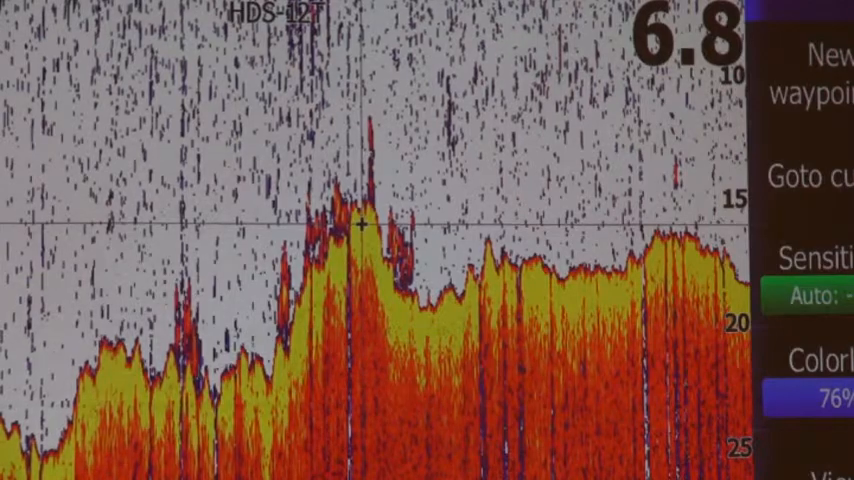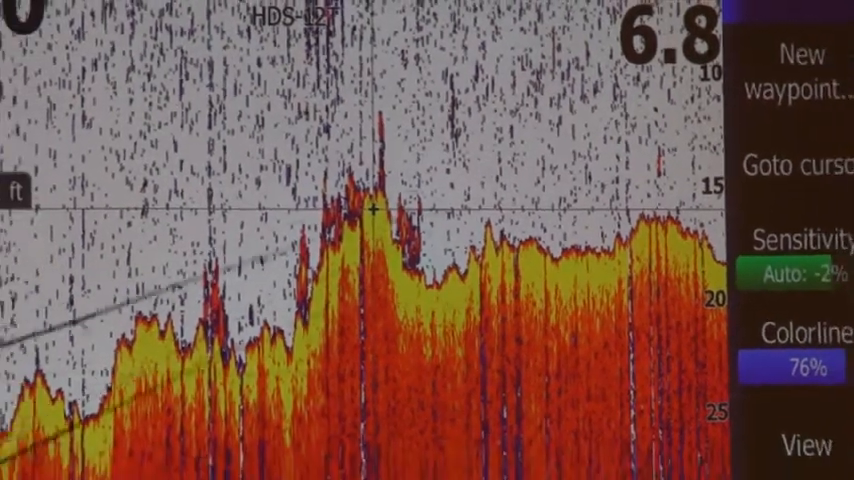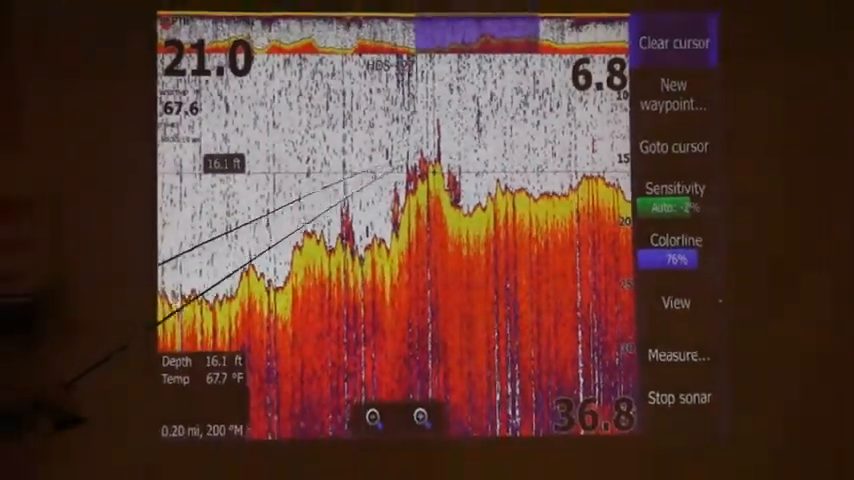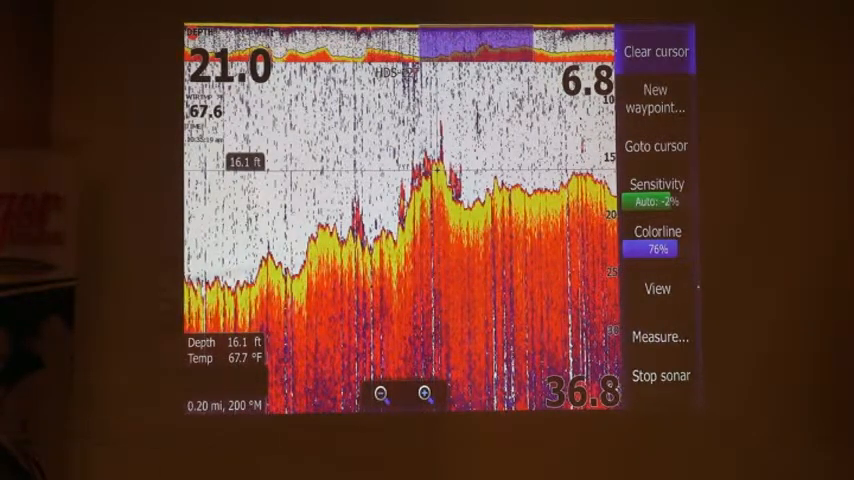All I've got to do if I'm trolling spinners or trolling crankbaits is know right away what to set my baits at, because I know the fish are relating towards bottom. There's quite a few fish here, so right away I know that there's fish there. Now all I need to do is figure out what they're going to eat or what color they want to eat. And right away I eliminated a ton of water very fast.